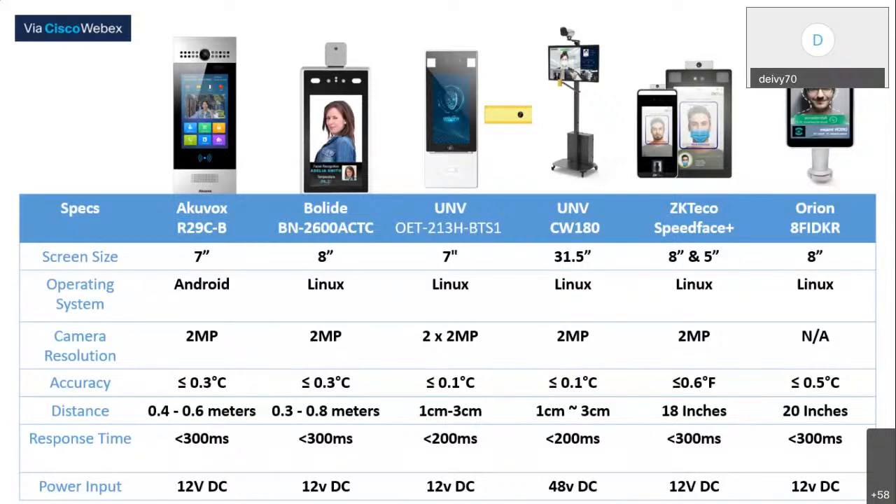You can have as many as you like, say, of the AccuBox. They would all connect back to the central management software. So whenever you need to access the logs or alerts from someone, just open up that software, log into the different systems, and pull up the alerts from there. Okay, thank you.